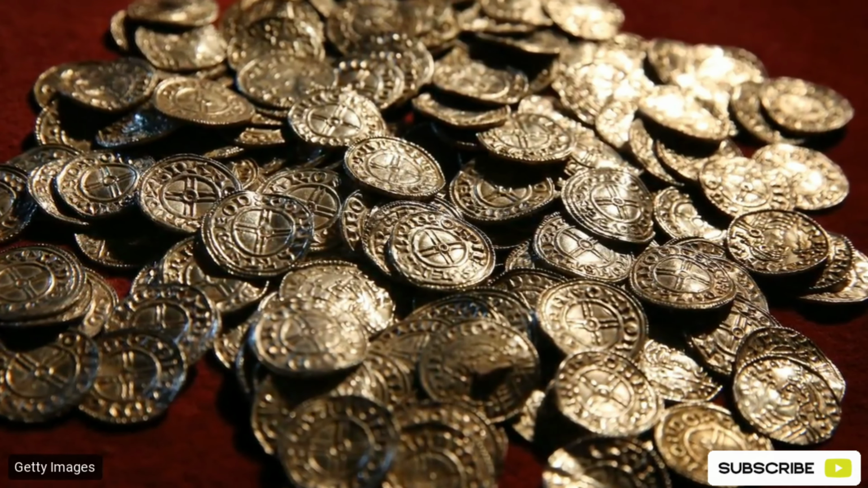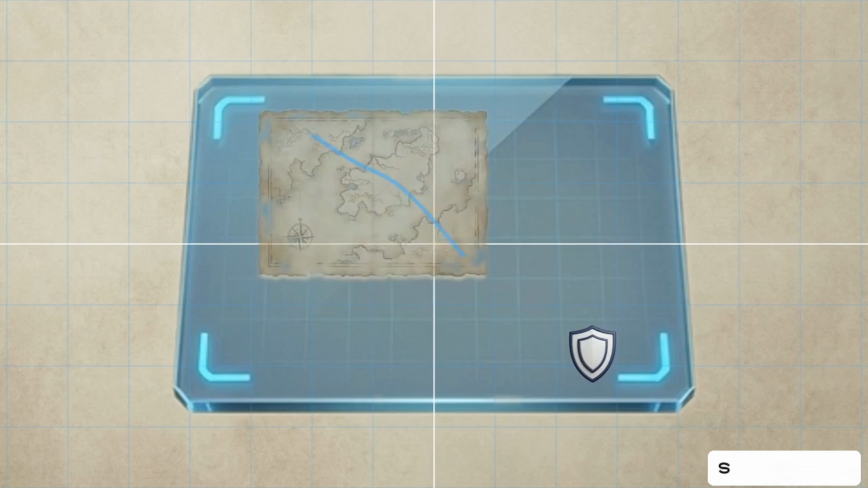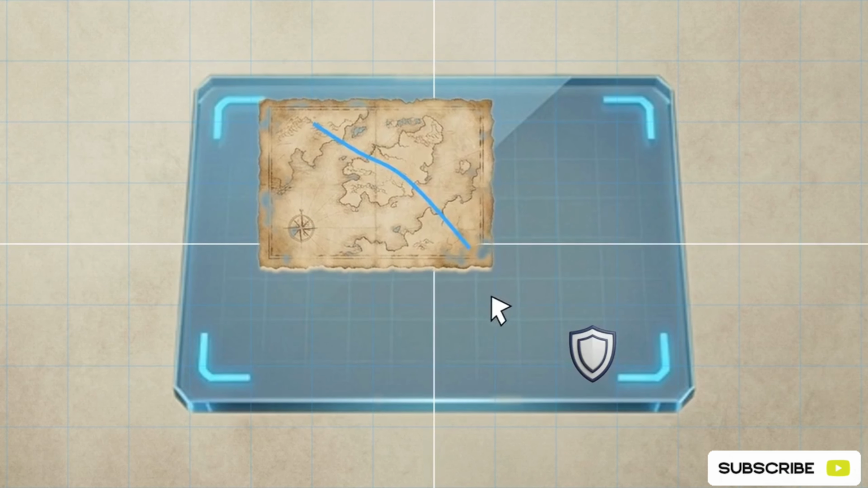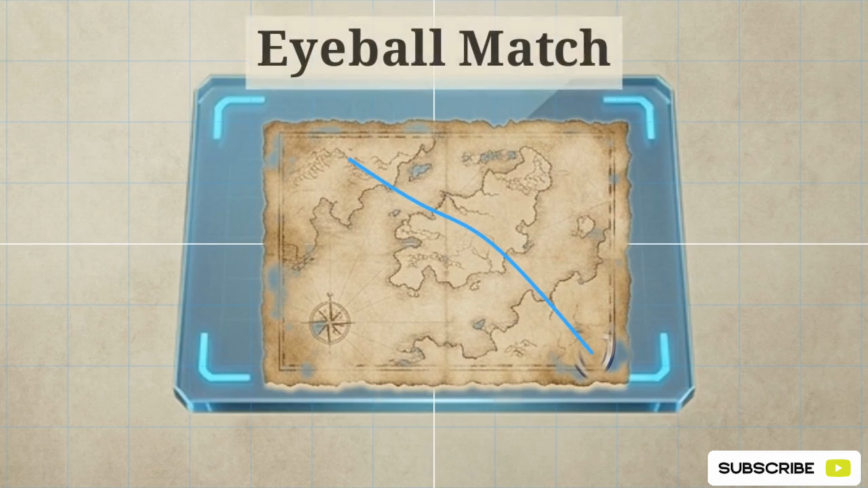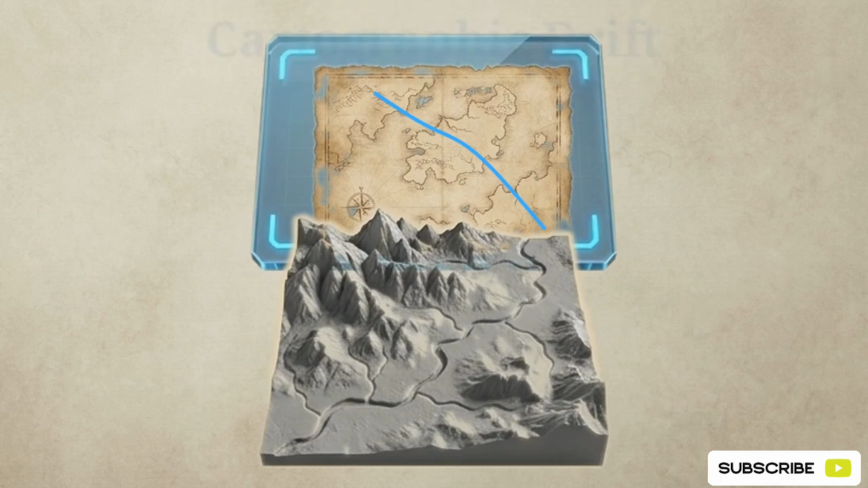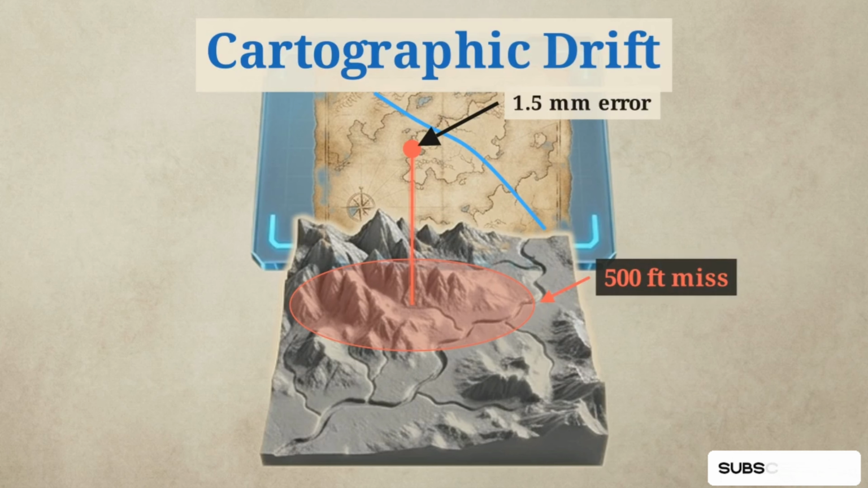dissolved monastic treasuries. The fatal operational error most hunters make is the eyeball match. They take an 18th century hand-drawn map and crudely stretch it over modern satellite imagery until a couple of river bends or modern roads appear to line up. This introduces cartographic drift. A visual error of just 1.5 millimeters on a historic parchment scales up to a devastating physical miss of up to 500 feet on the ground.